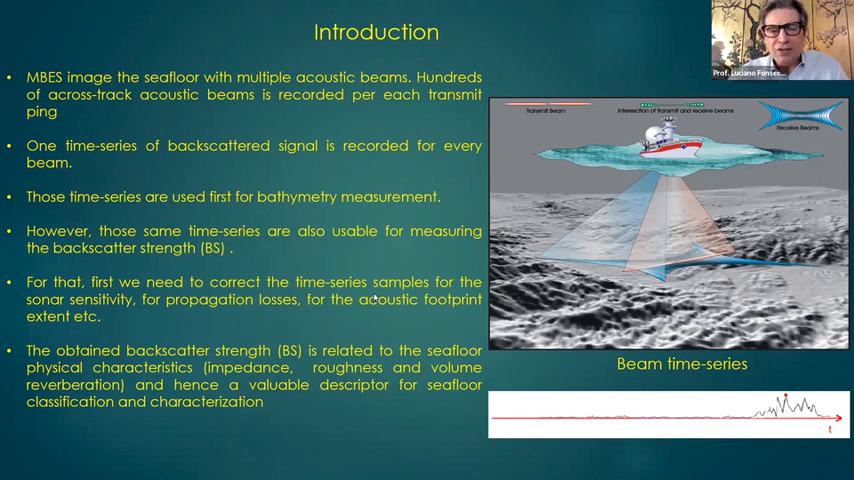As we can see in this figure here, it's an old image, you see this transmit beam here, and you form multiple, like hundreds of acoustic beams. And in each acoustic beam, we record one time series per acoustic beam. So that's what I'm going to show here.